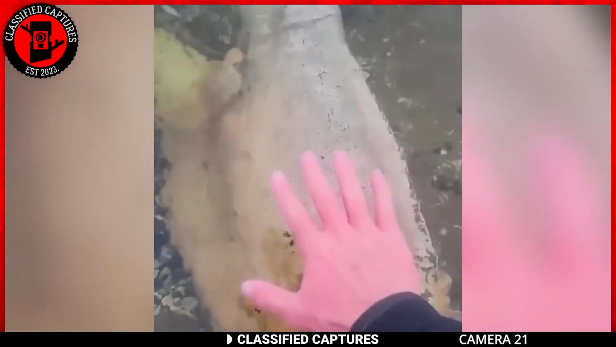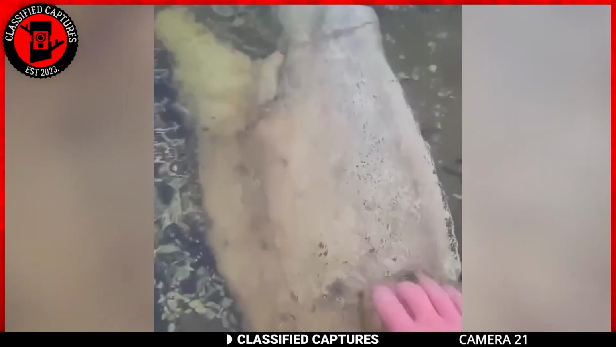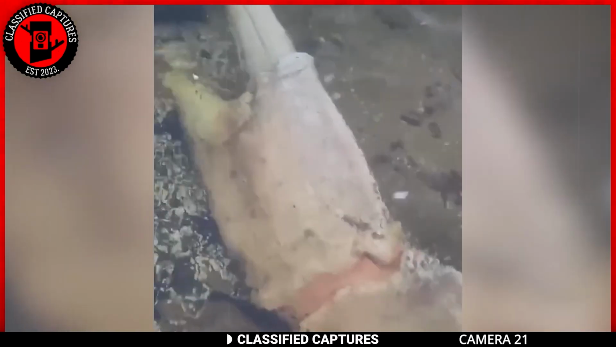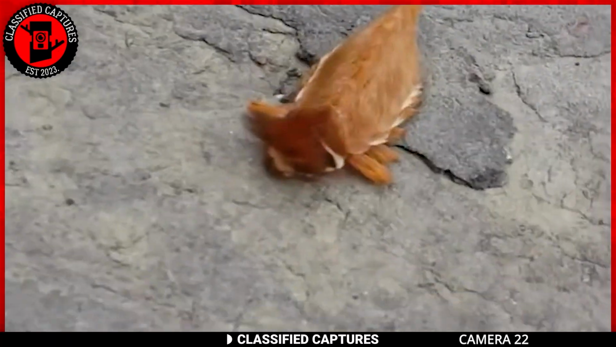We haven't even wrapped our heads around the idea of Bigfoot being real. Then this, a giant crab? What's next, a kraken? The mysteries of the natural world never cease to amaze.